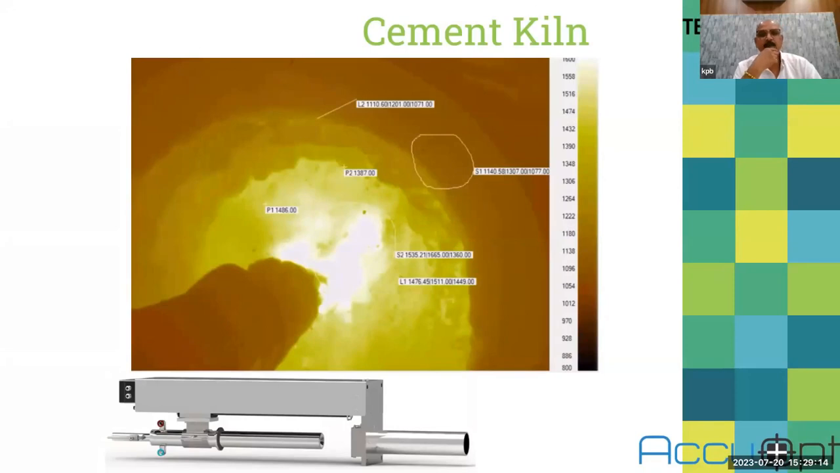And this is the example of a cement kiln. For a cement kiln, you can either use a normal camera or you can use a thermal camera with a proper cooling and retraction system. If you are using a thermal camera to see your burning area, it gives the temperature of the flame. It can give the temperature of the clinker forming inside. It also can give the temperature of your refractory wall.